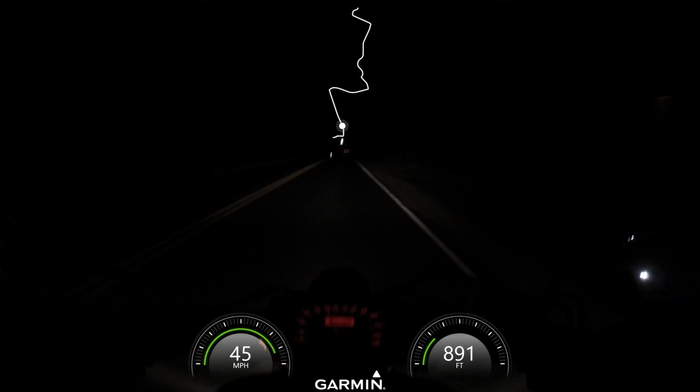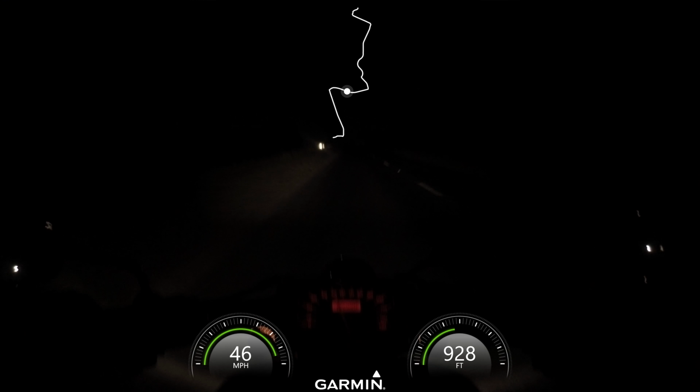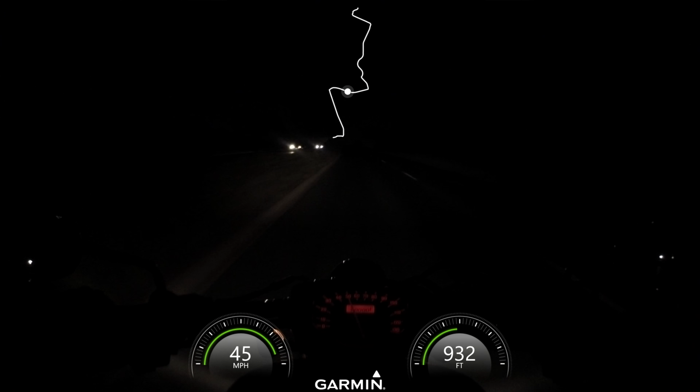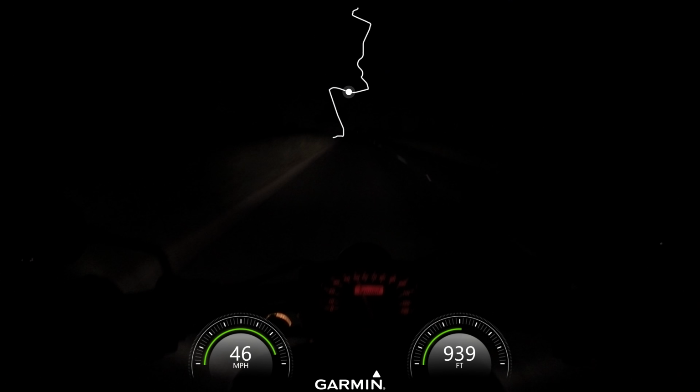I mean, that's something that we learned in the basic rider's course: when coming to a stoplight, always make sure you have your bike in gear, in first gear, so that if someone comes up behind you, not paying attention, you'll be able to get out of harm's way fairly quickly.